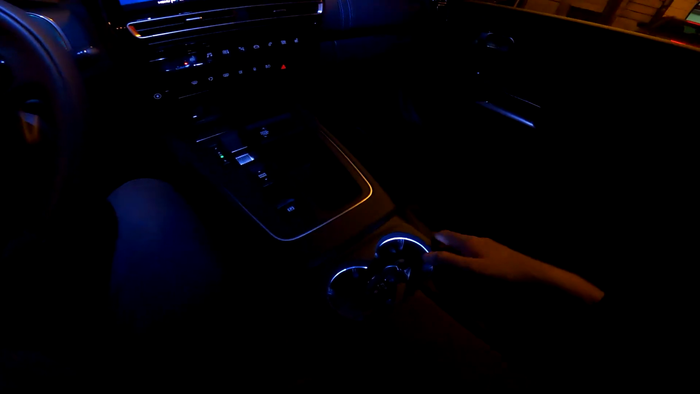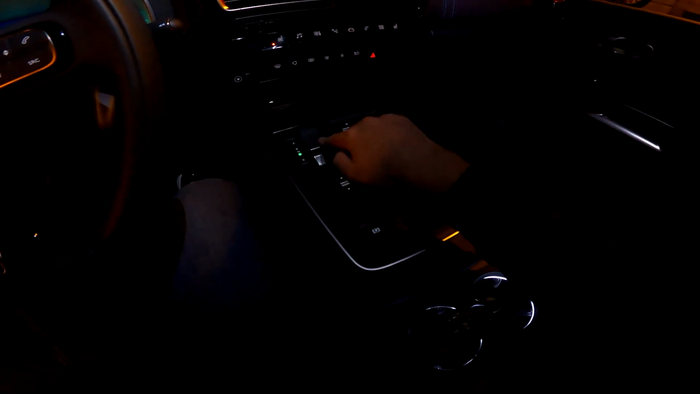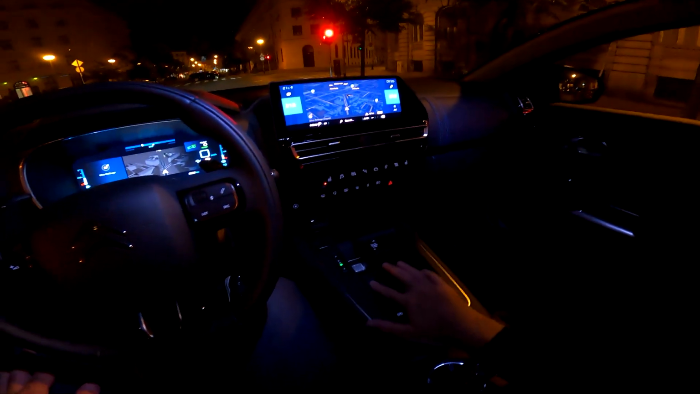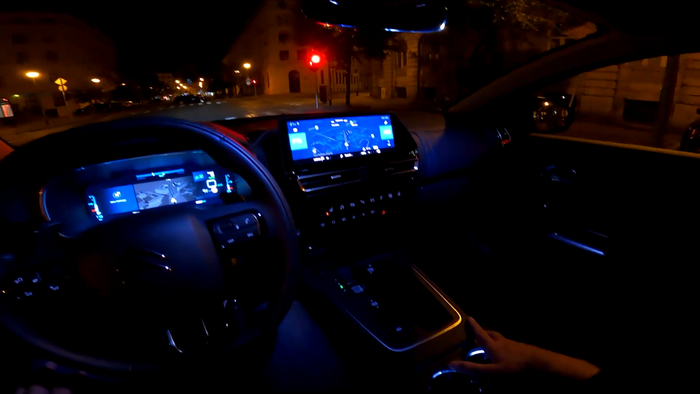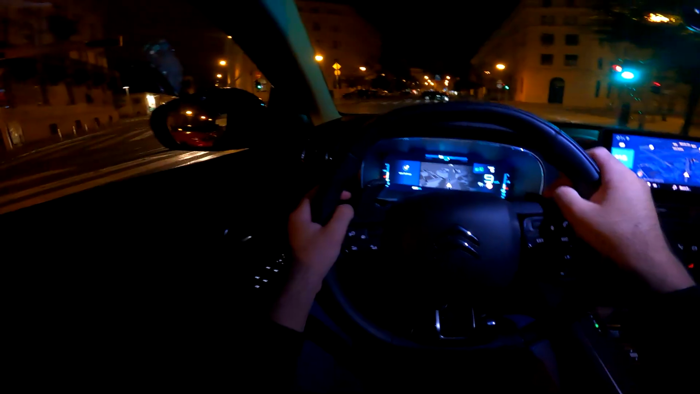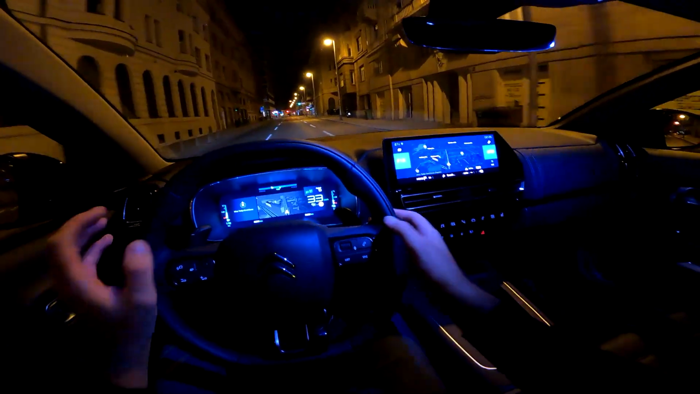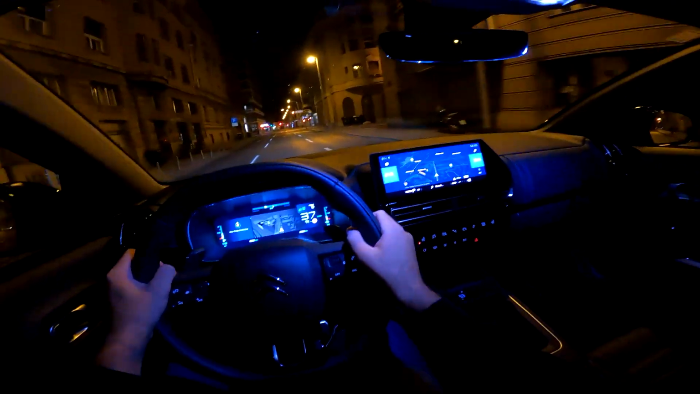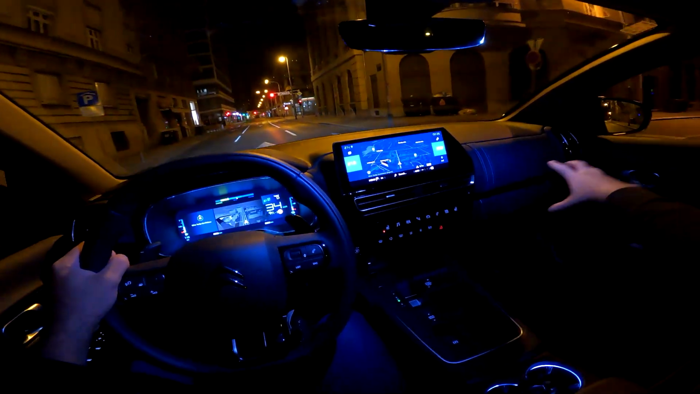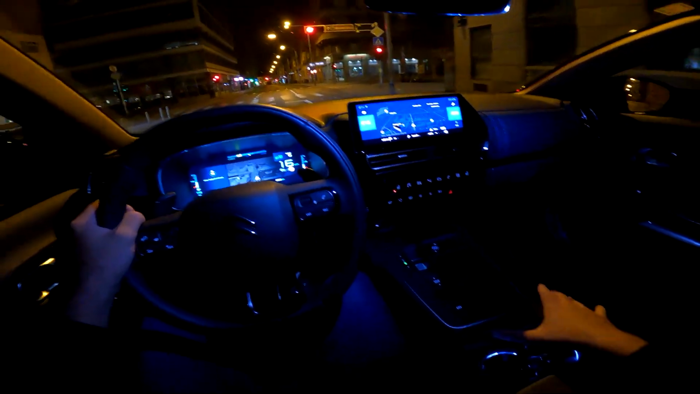Since we are now stationary, let me also show you this main console, which has been changed. Once again, minimalistic gear selector and the drive mode switch, and the cup holders which are illuminated. This is sort of the mood lighting. What I would love to see is the ambient lights. The mood lighting is actually here as sort of the ambient lights, but I would really love to see maybe some lighting around the dashboard or here in the central console.